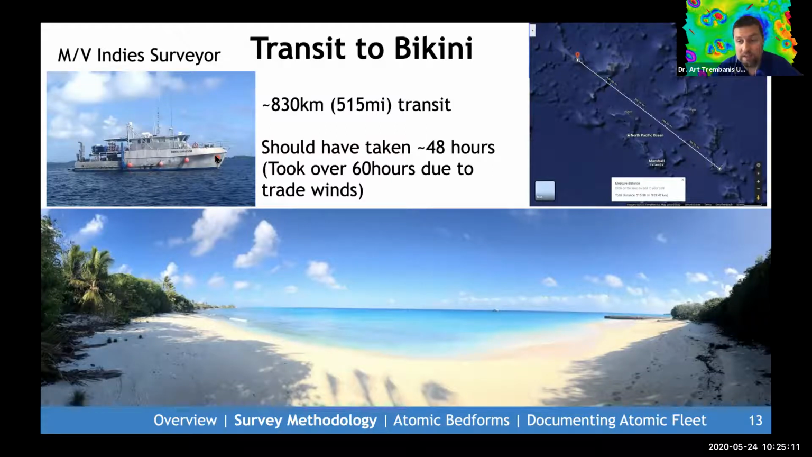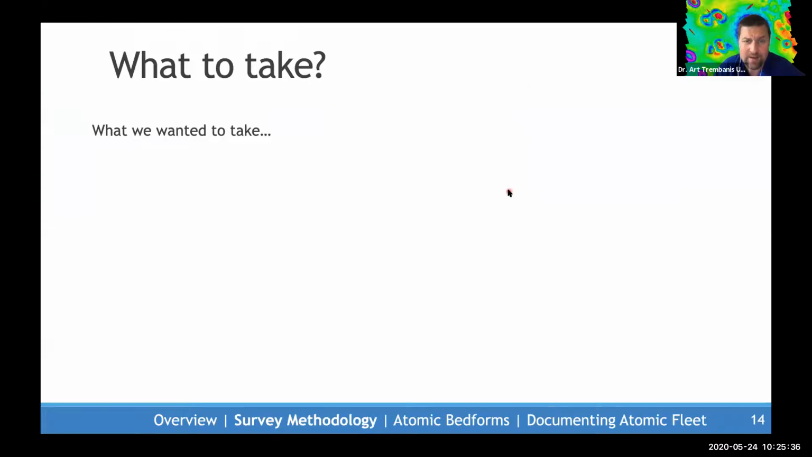Bikini really is perhaps one of the most amazing collections of underwater ships that one could want to explore. But for us, it was almost an 830 kilometer steam from Majuro against the prevailing trade winds. So it took us about 60 hours of slow going to even get there.